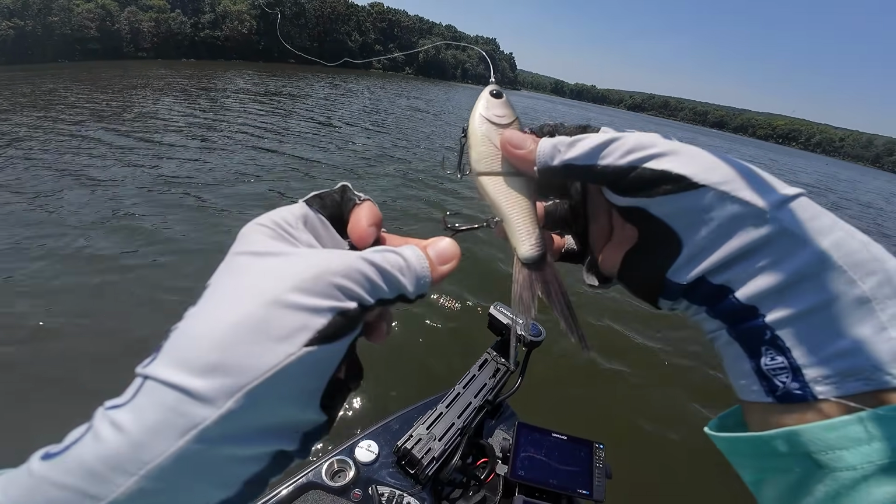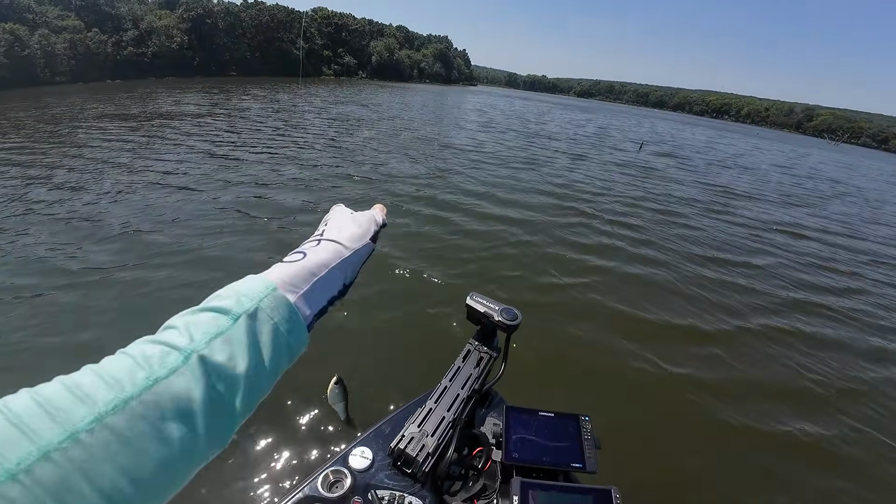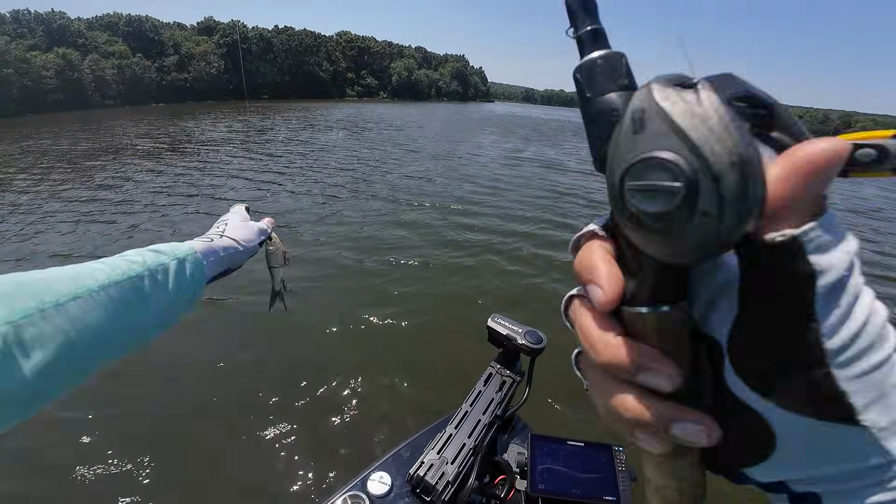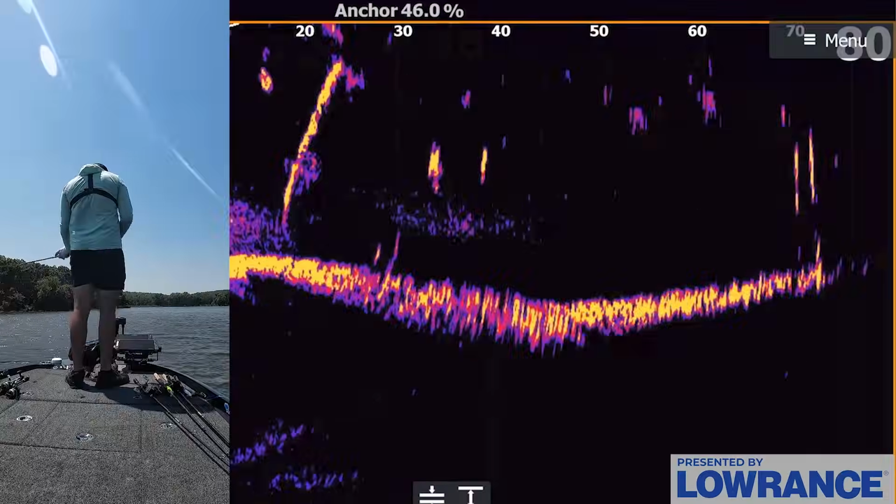This is the Gamakatsu EWG, just to weight it down a little bit so it sinks just a little bit. Just throwing this on 20-pound fluorocarbon with a 7'11" or 7'10" extra heavy Denali Magnum crankbait rod. It's a moderate fast rod that has some tip, which is good for those treble hook baits. And we're getting dialed in now a little bit on this pattern.